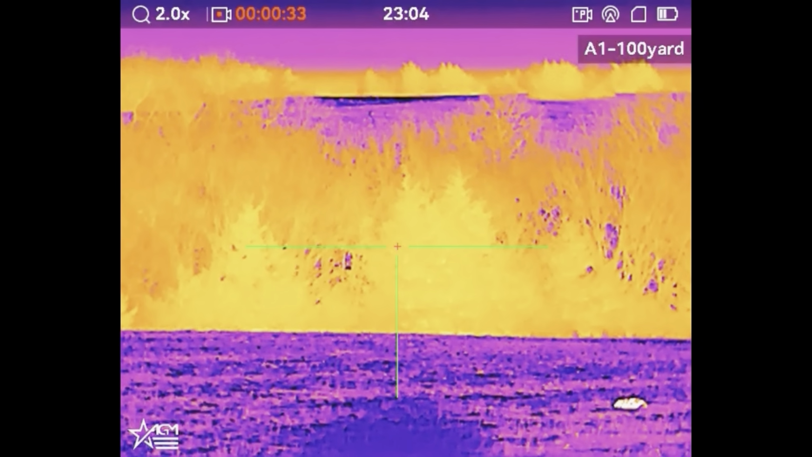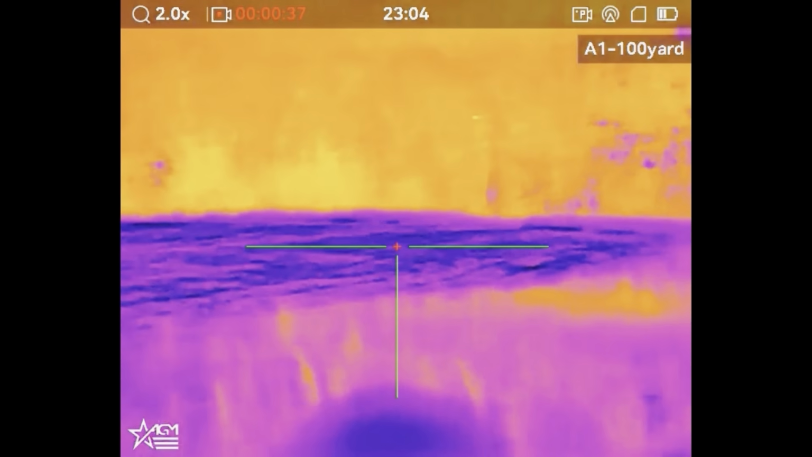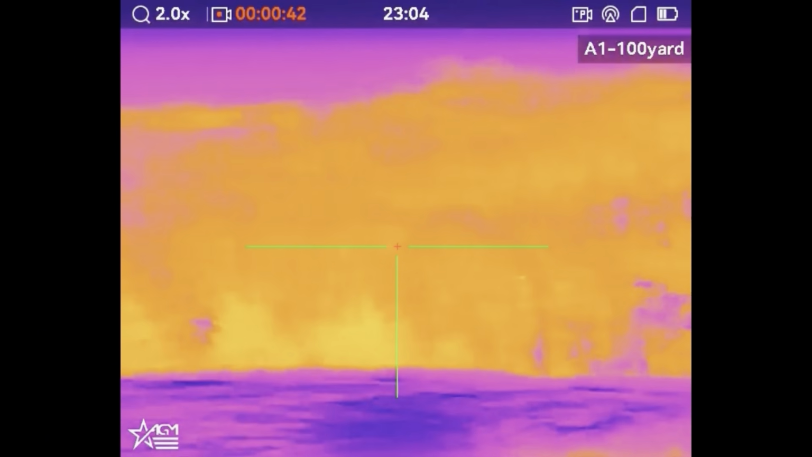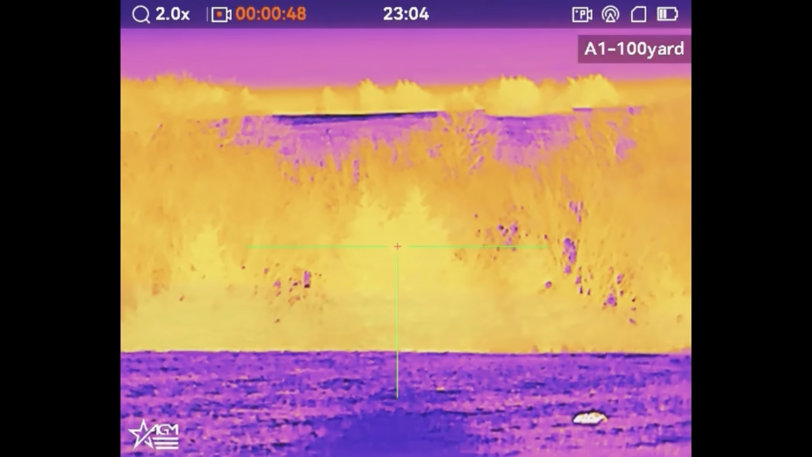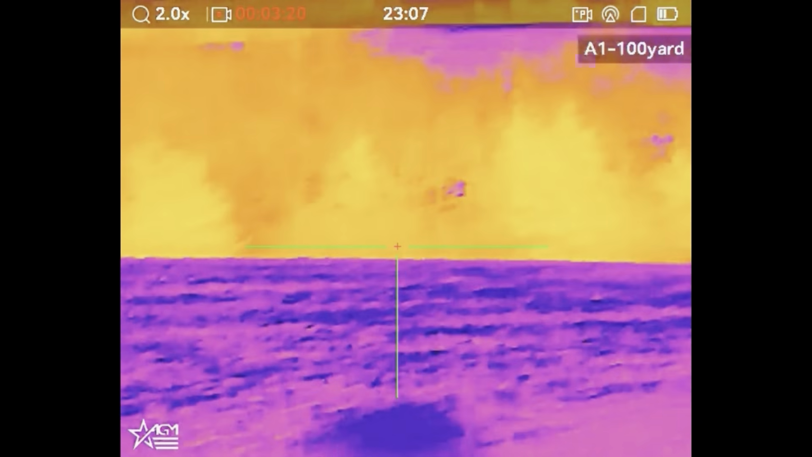I'll let you guys see this one too. I had my finger on the trigger and I watched its chest just implode. I was like, that's probably dead. So it ends up taking about 3 or 4 minutes for this coyote to reach us. And then Wade says he can see it out here on the road to my left.